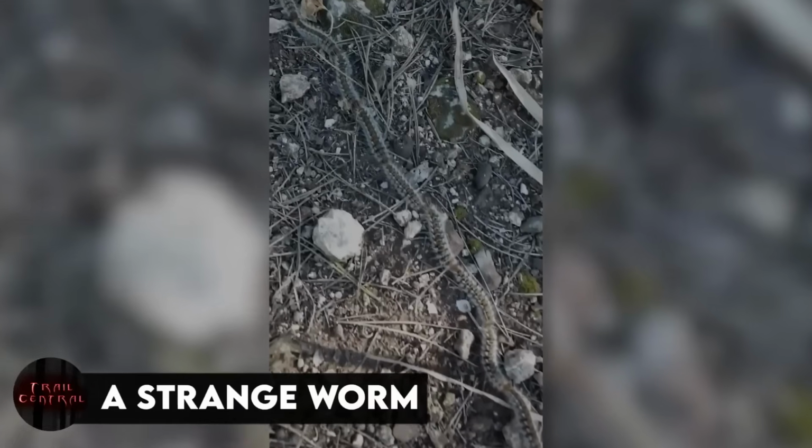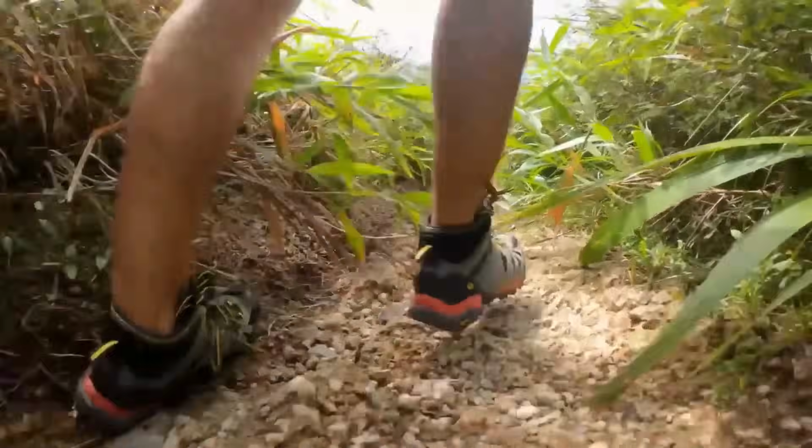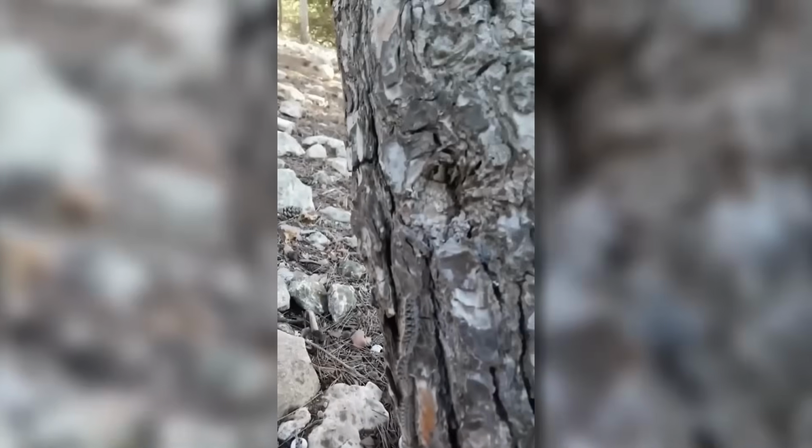A strange worm. A man in Australia was out for his routine walk when he came across this strange-looking worm-like thing. It's not the fact that it looks like a worm that makes it strange, but it's the length of the thing and the way it's divided into multiple segments that makes it strangest of all. I've never seen any worm of such length before.